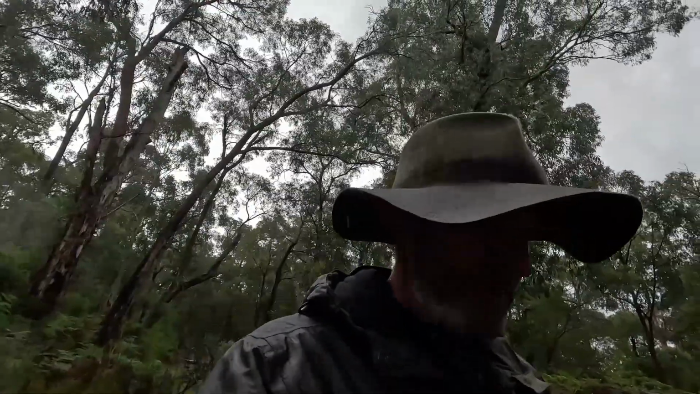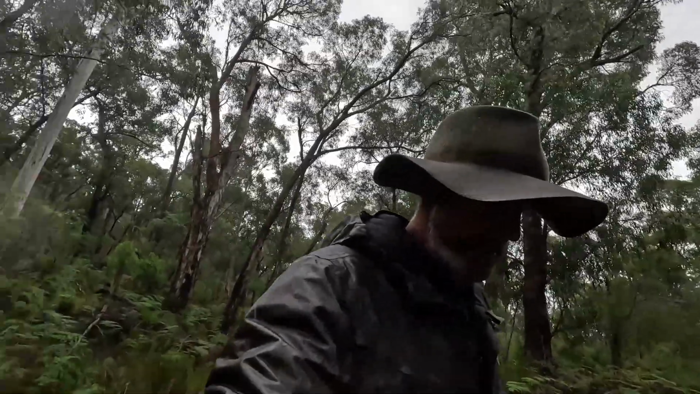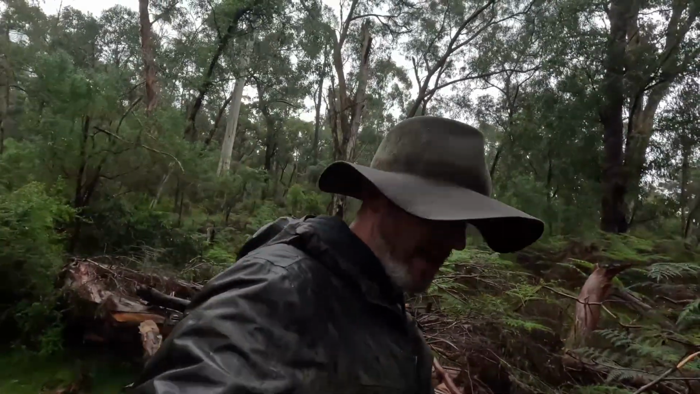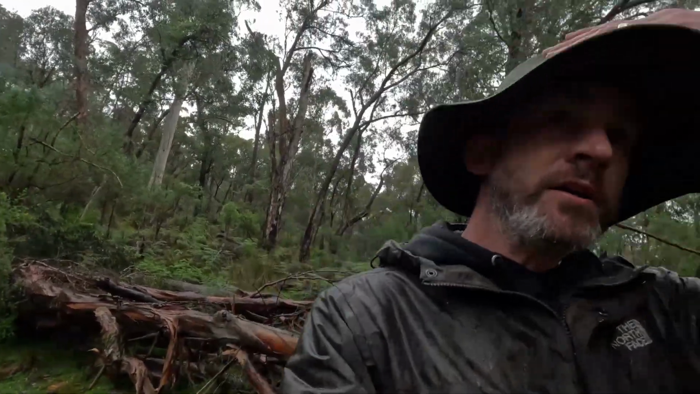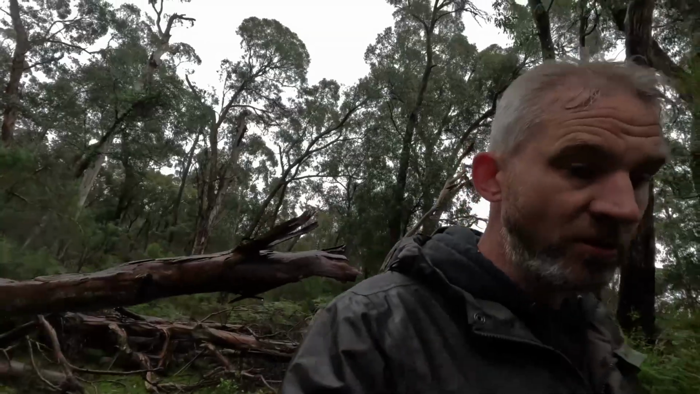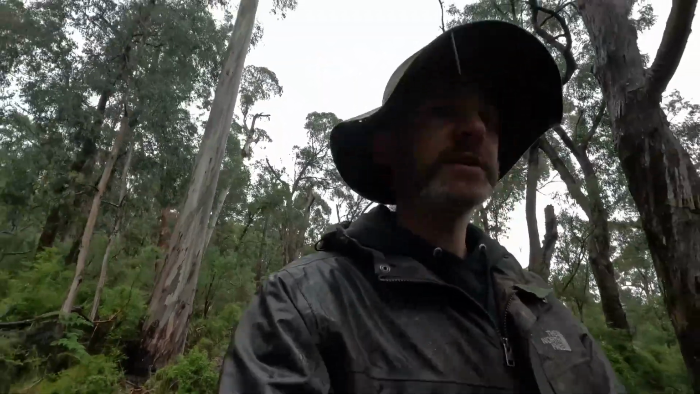I'll have to get across these fallen logs quickly while I'm talking to you. Last time I was here it was sunny and there were snakes everywhere, so even though today is absolutely dreadful, welcome to sunny Victoria. Can't really complain. We've had 2 weeks of absolute glorious weather here, and then today 50 odd mils forecast. It's actually kind of easing off a bit, but we've had 20 mils already.